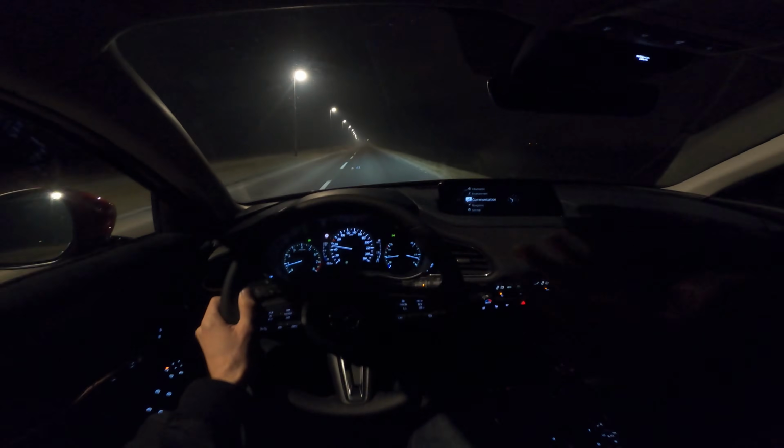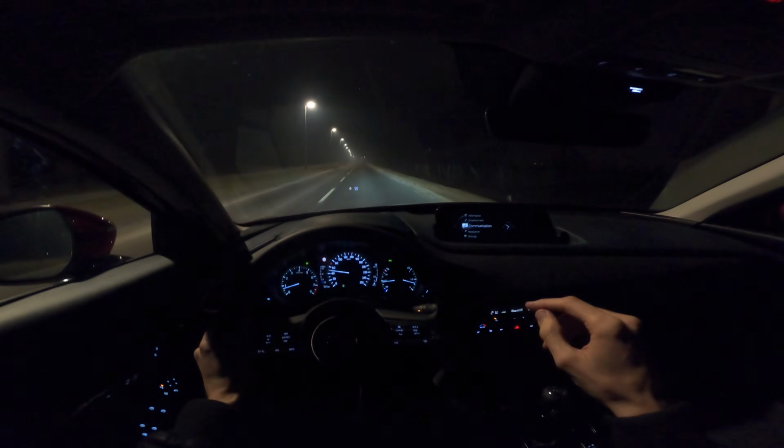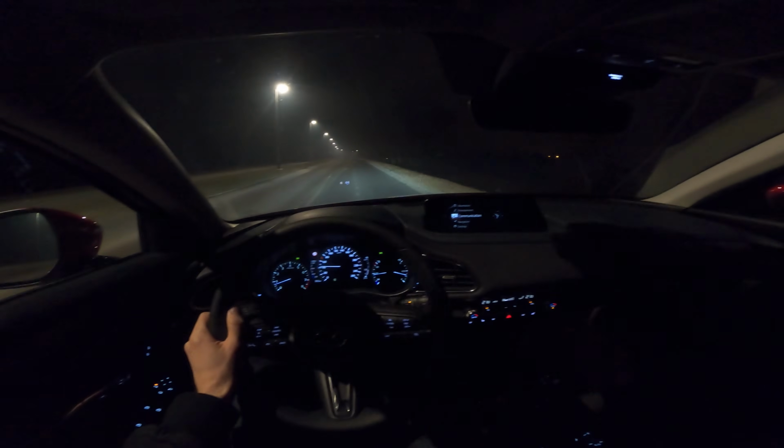So okay, that was not too shabby. I think the official time for this particular engine and transmission is 8.4 seconds. I'm going to see later, write it down, if I've achieved that.